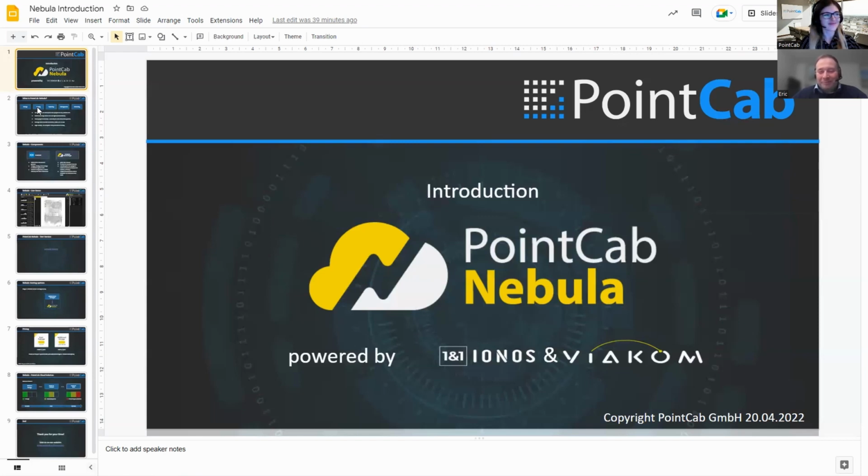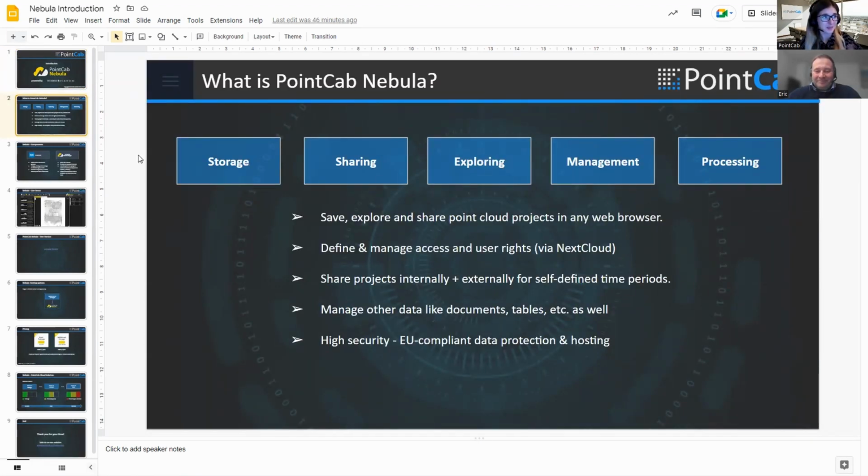Then let us start with Nebula. All right. So what is PointCab Nebula? PointCab Nebula, as mentioned before, is a web-based application for visualizing, analyzing, and sharing point cloud data. The main functionalities of PointCab Nebula are to view, explore, and share the uploaded projects in any web browser. Due to our orthophoto approach, the navigation and orientation is intuitive and simple. The projects can be shared either internally or externally for different time periods. And with the help of the Nextcloud platform, different access and user rights can be managed.